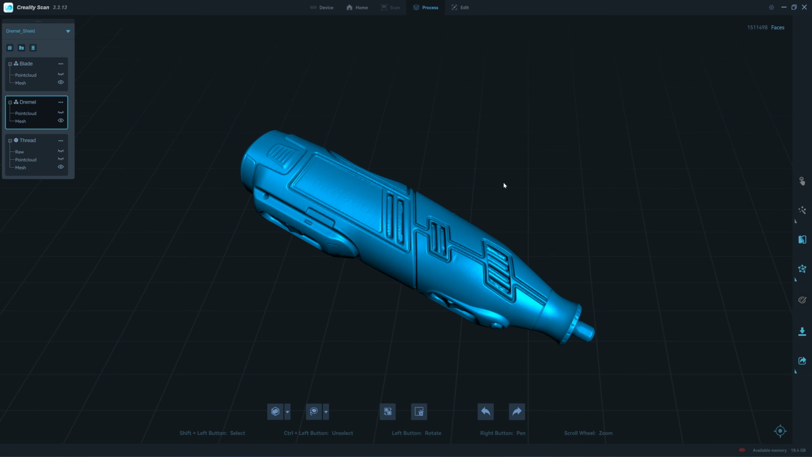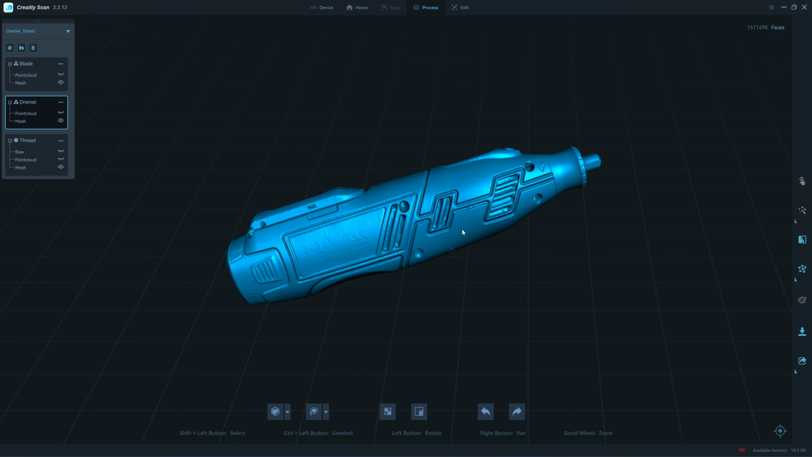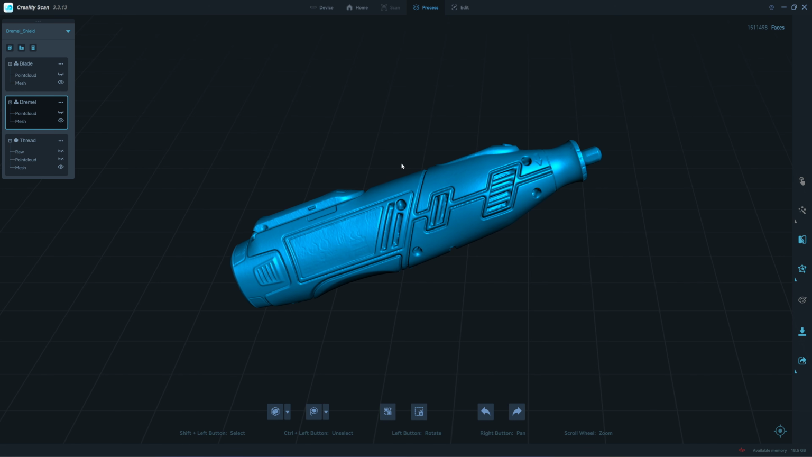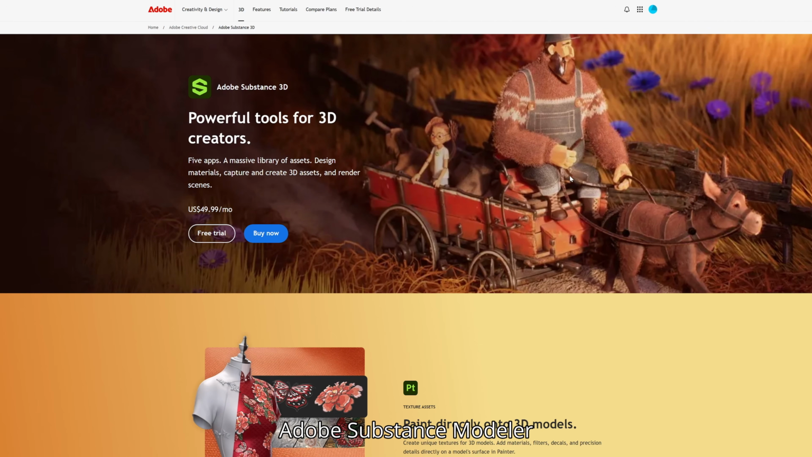So we have finished our scan and exported all the models. There is no other reason for you to be here anymore. You need to close the Creality Scan software and move forward with your favorite software for 3D modeling and cleaning. In this video, I will choose Adobe Substance. This software is very easy to use.